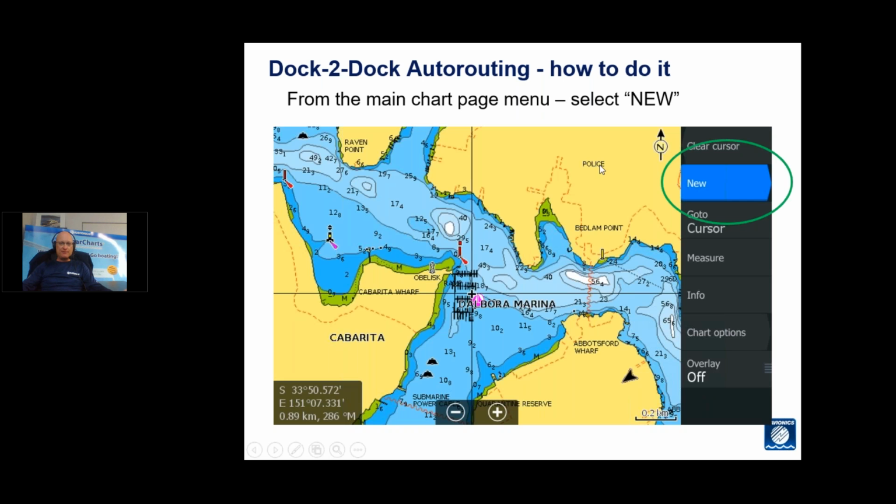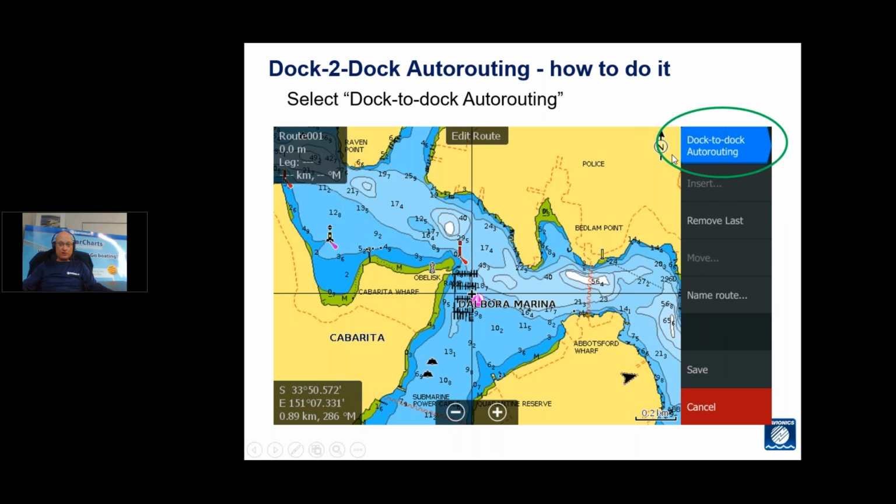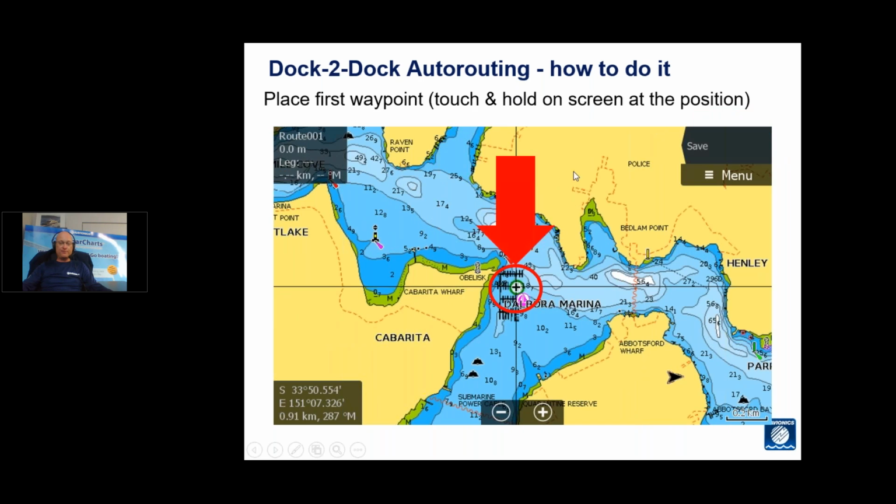From there, in your chart menu, you select New, then it's New Route, Dock-to-Dock Auto-Routing. And the first step from there is to just place your first waypoint where you're starting from. All these modern units with touchscreens, you just touch and hold on the screen at that position, and that will create the first waypoint.